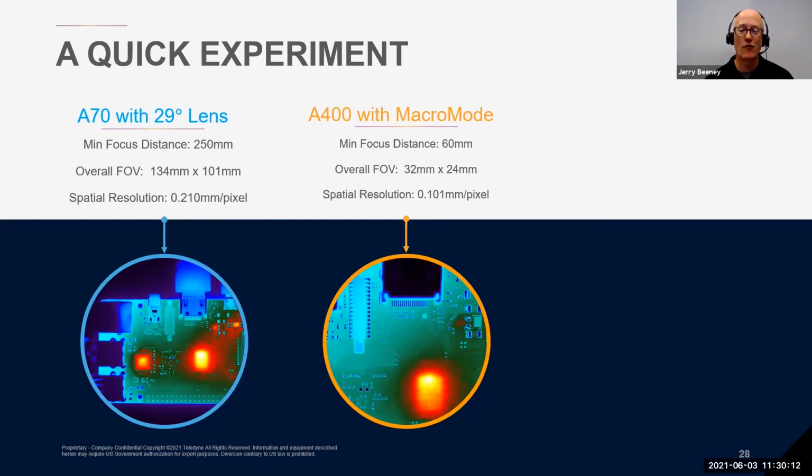And like before, do the math real quick in your head: how many of those 101 micron by 101 micron pixels actually fit on the 0402 surface mount component? Well, again, it's roughly 50, which is like 5 times more than the A70 R&D kit with the 29-degree lens. So this means you're getting really good temperature measurement data on the 0402. But you know what? We could actually do better.